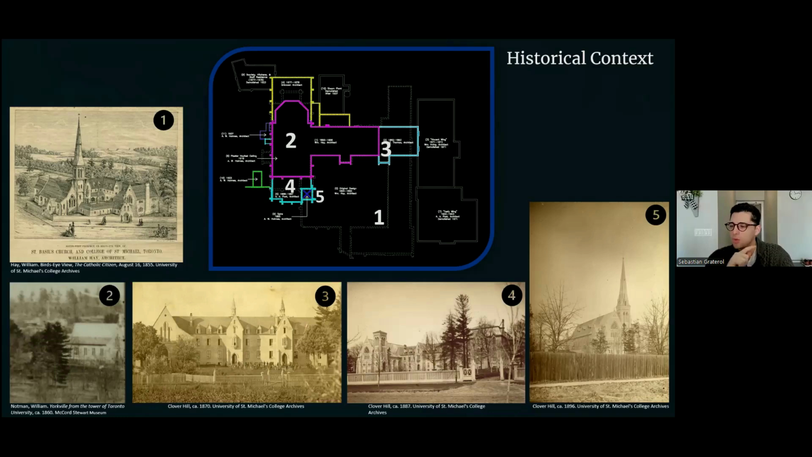And just to cross-reference, this probably applies to a lot of other buildings as well throughout. The buildings, yeah, like 170 years. For a while, this was the main campus of St. Michael's, University of St. Michael's College. There were no other outbuildings. This was it.